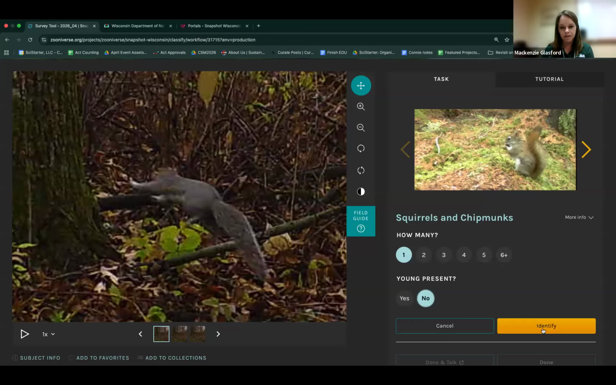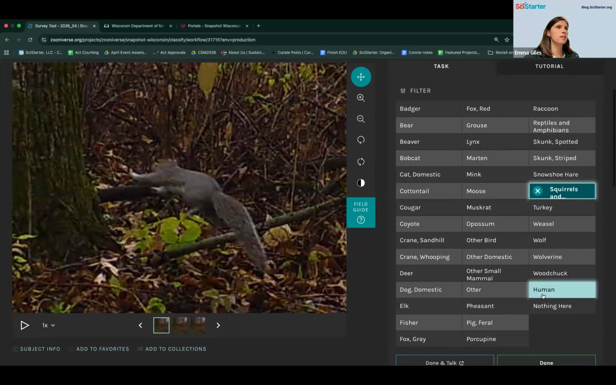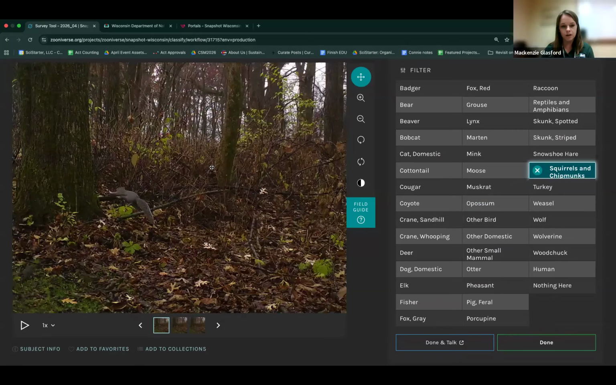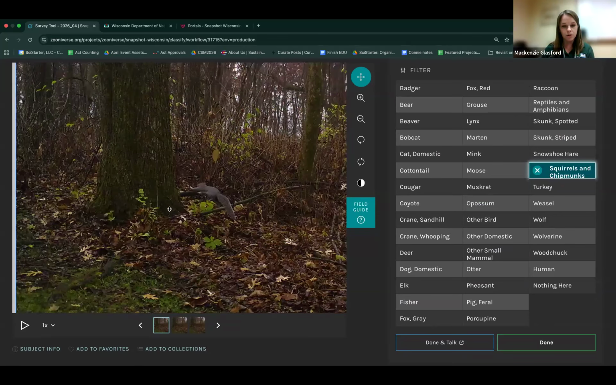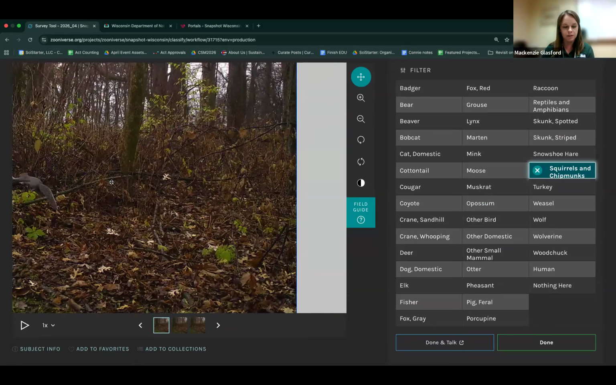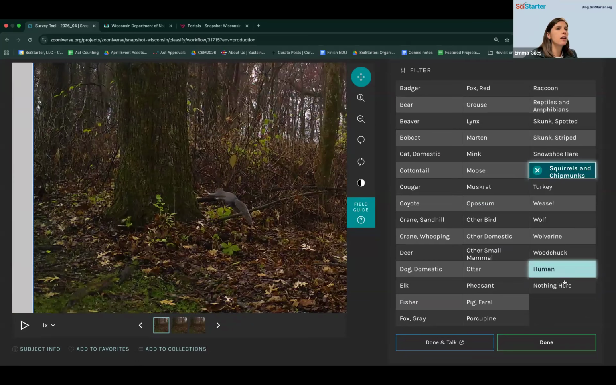Awesome. And we got this handy identify button, so I'll click that. And it doesn't move me forward, so I can potentially add more if I see more. A lot of photos will have two different species in the image. So this allows you, say, if there was a deer in the photo as well, you could select deer. But in this instance, we're only seeing a squirrel. I don't see anything else.